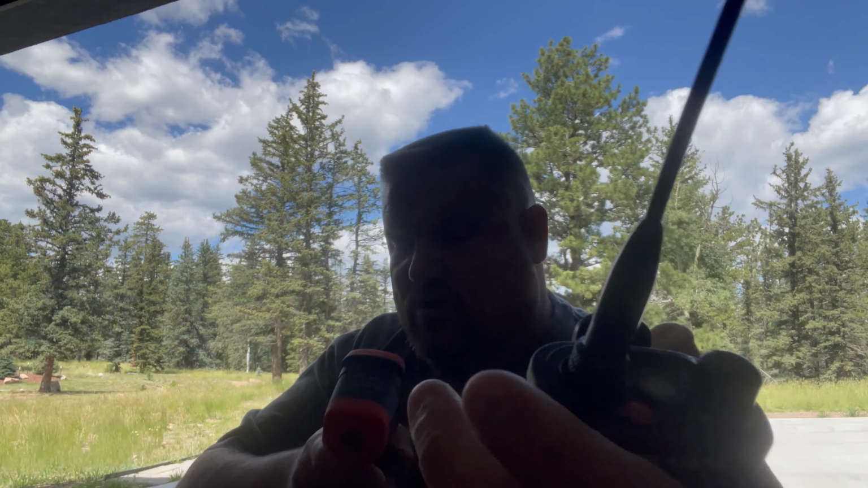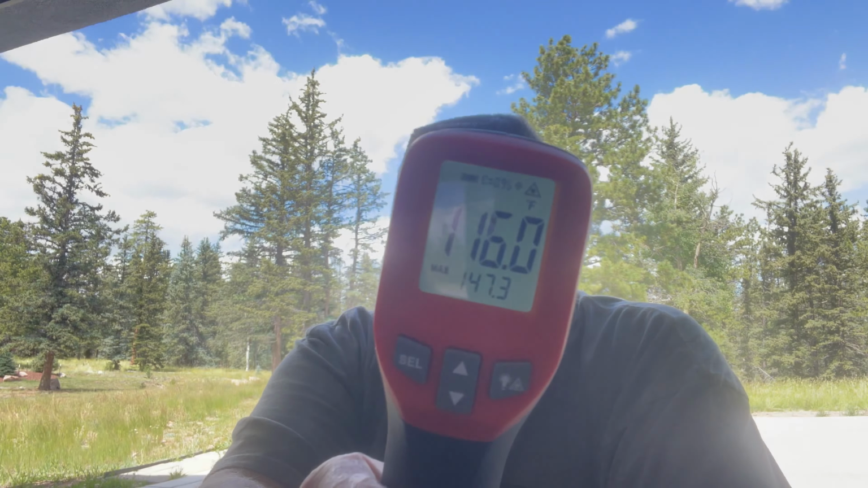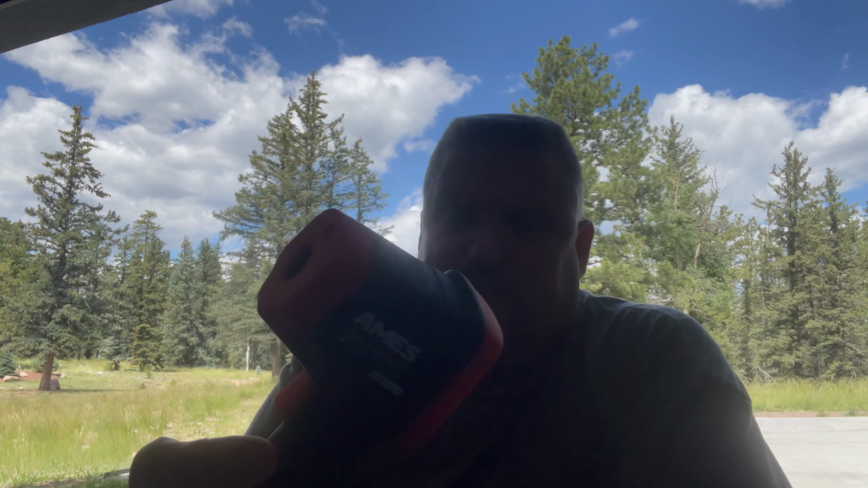Got 122 degrees. So 122 degrees off of that dot. Again, I don't like these. I stopped it at 116, but I don't like these too much because on metal surfaces this isn't really appropriate. Let me try the same thing with the thermal imaging camera.